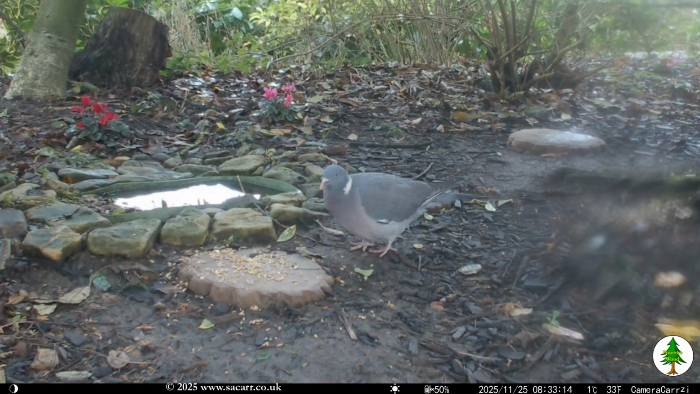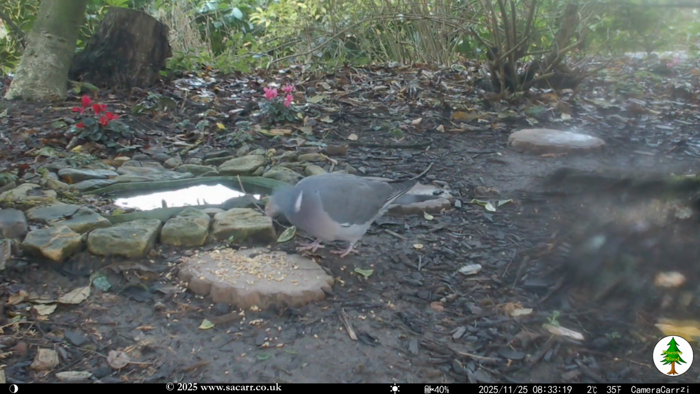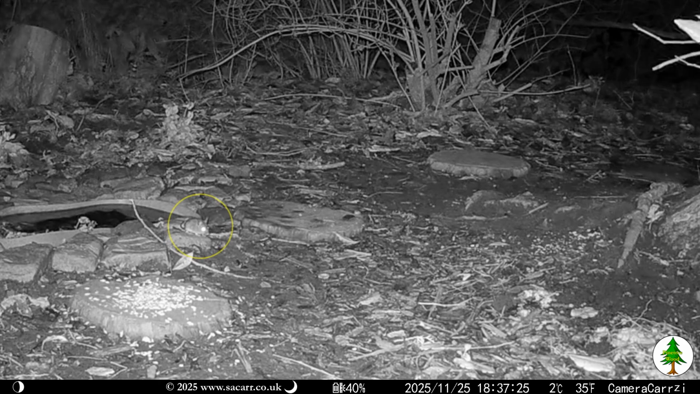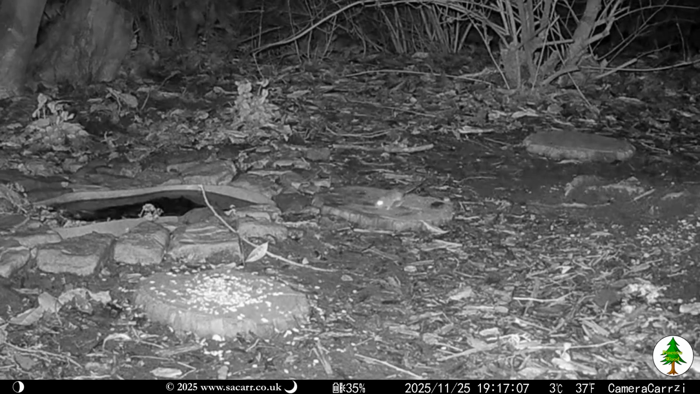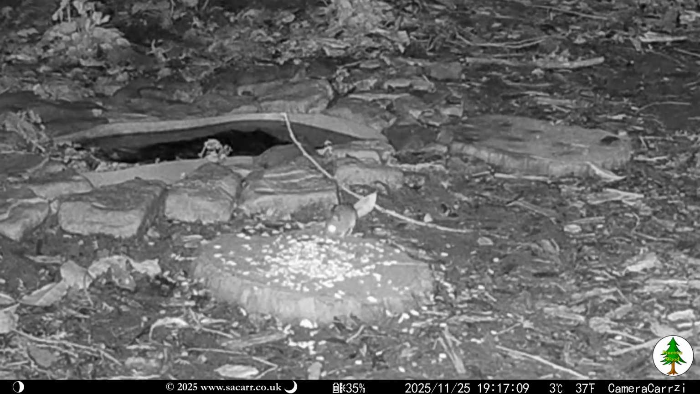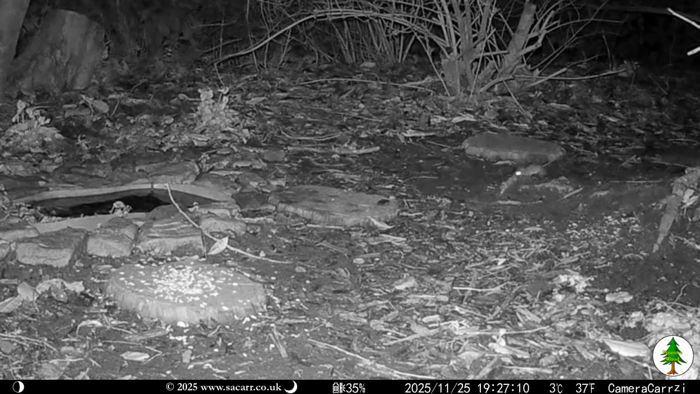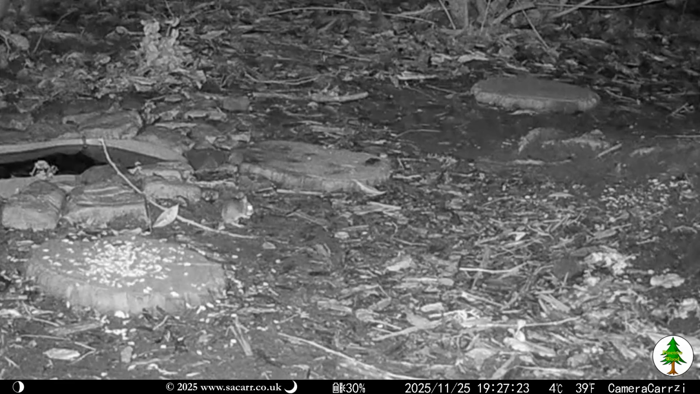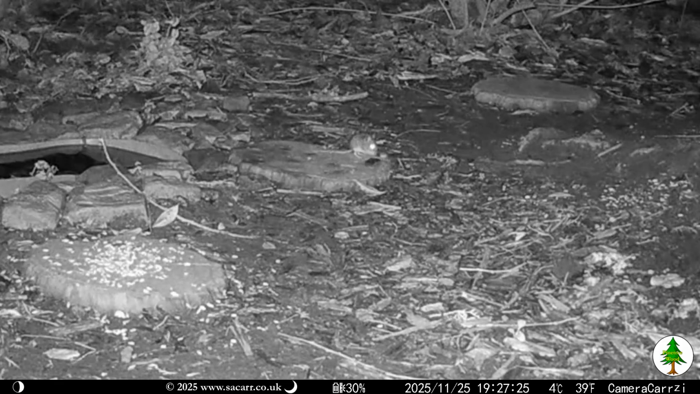15 minutes after that, the pigeon was by the pond, after the leftover seed. Shortly after that, the robin appeared. The camera shut off at 9 a.m, but early that evening spotted the mouse again. It made a number of visits over the next hour, stopping for seed each time before scurrying off again. The last visit was just before 7:30 p.m.